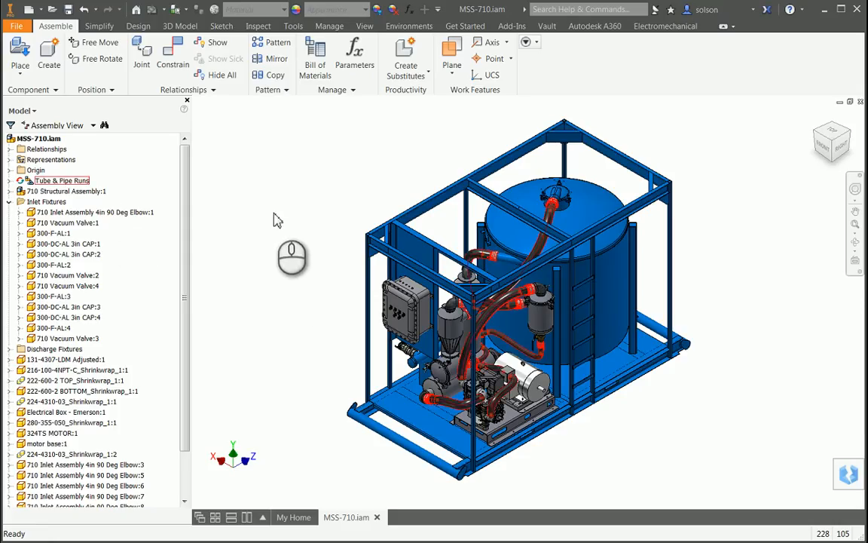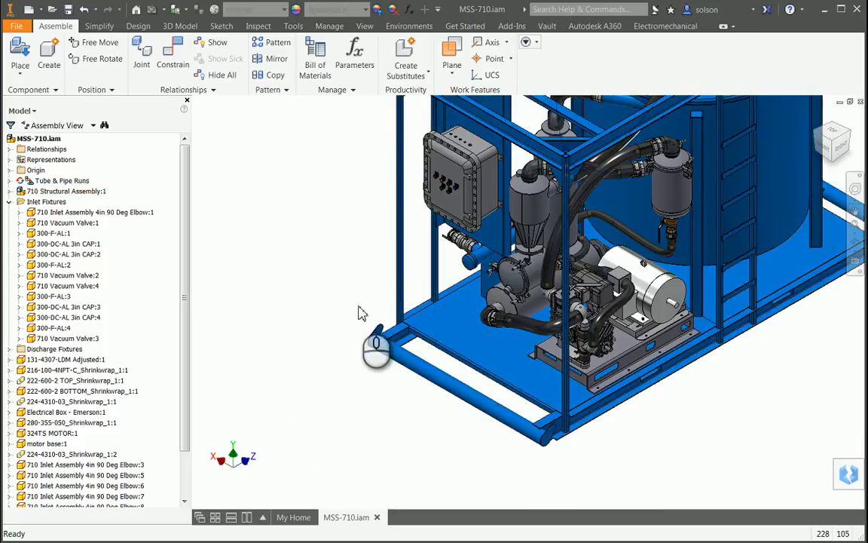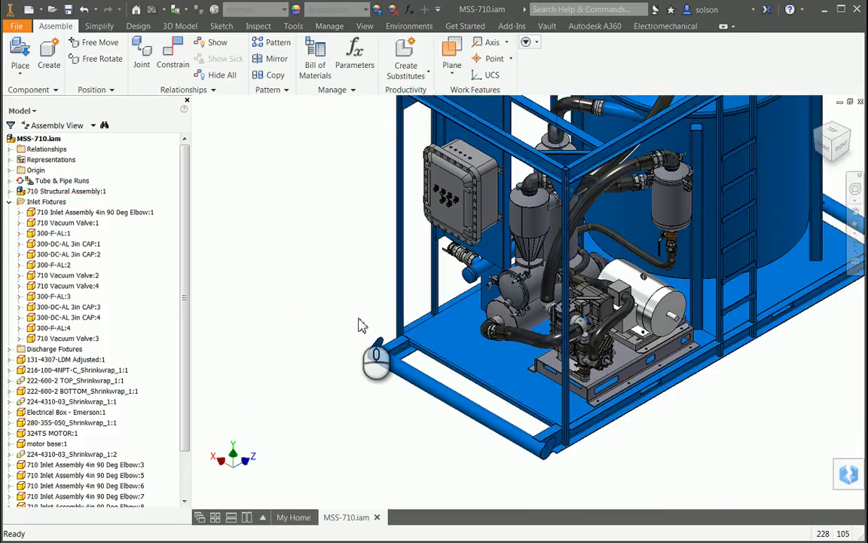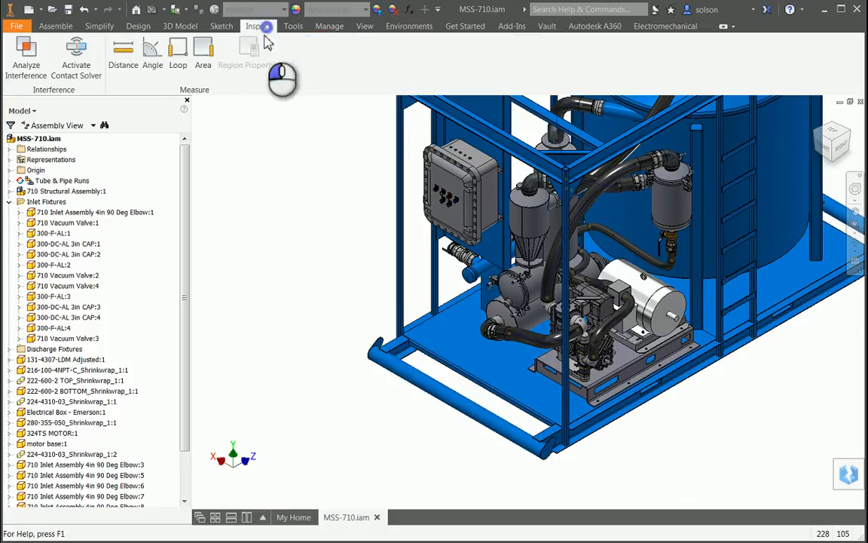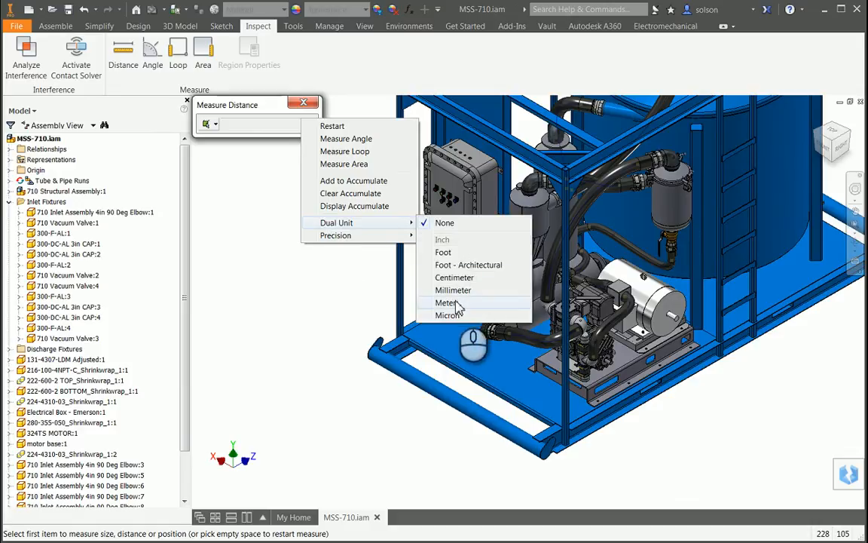The first step is going to be to identify what the dimensions, or the coordinates, are going to be for our model. And I'm going to choose to use the four corners of this model. ReCap will need to know that in meters. So I'm going to use the inspect command and use the measure and turn on the dual units of meter.